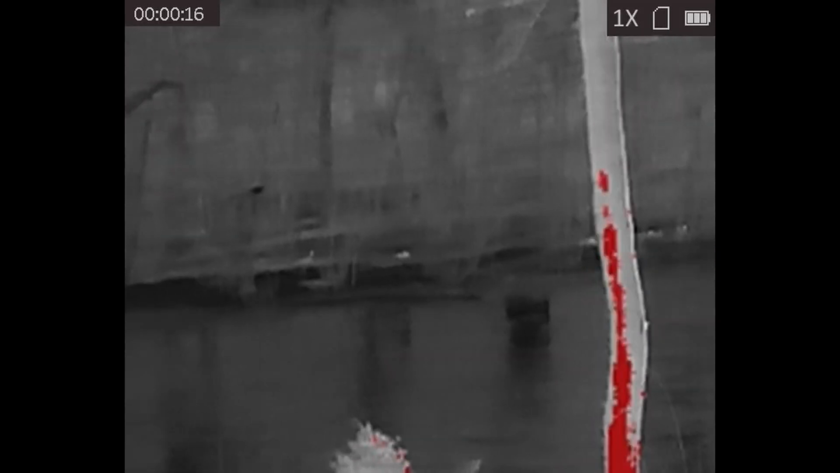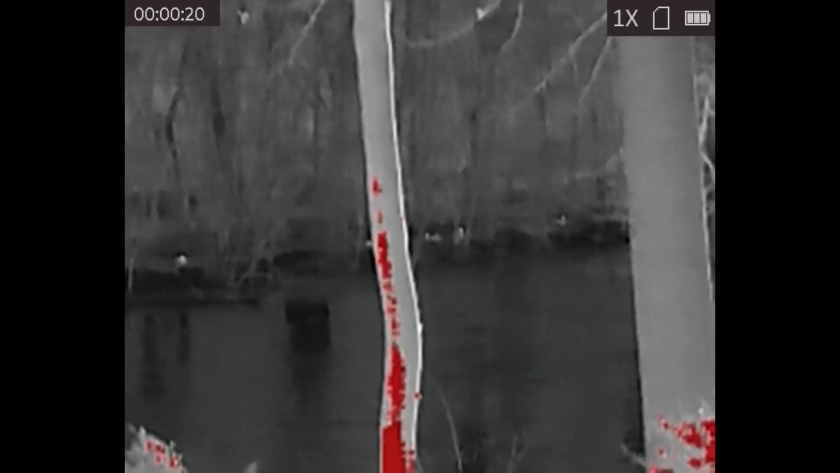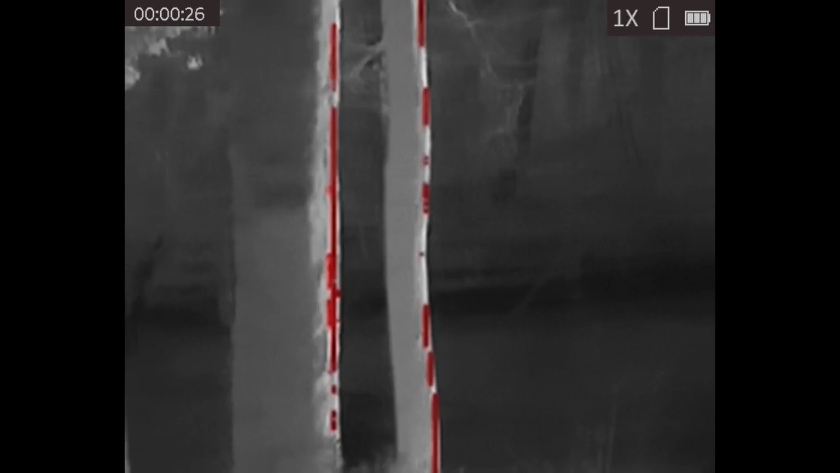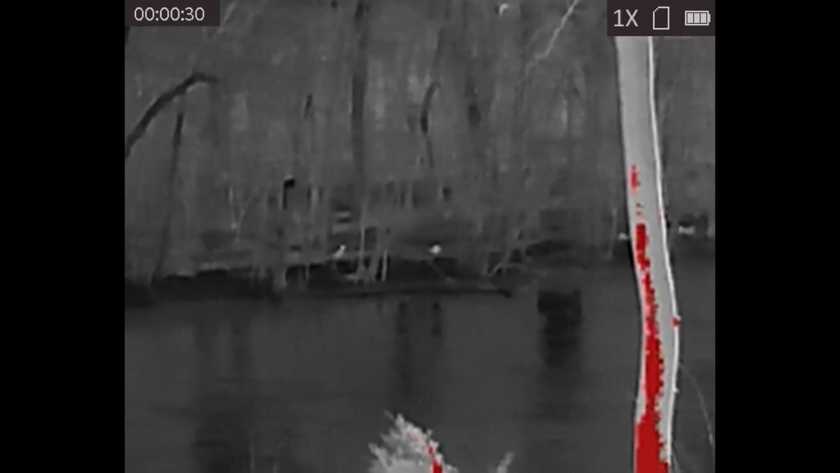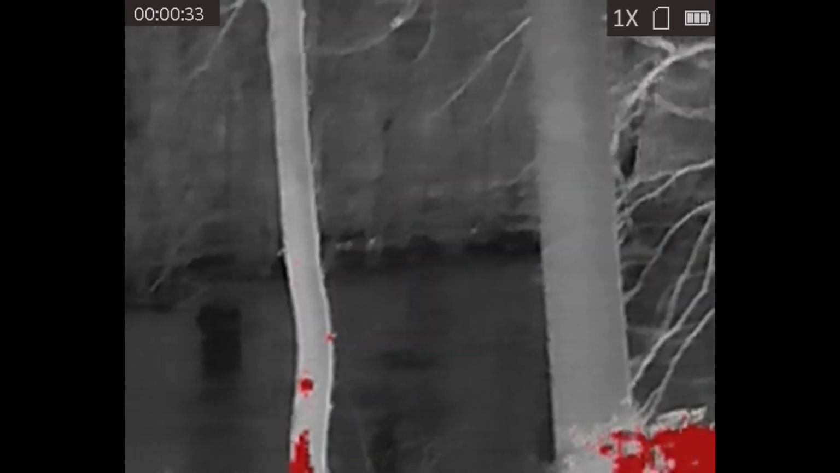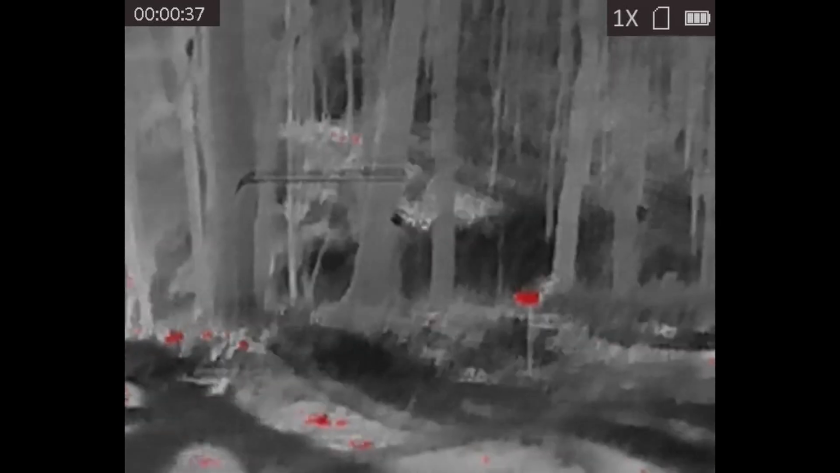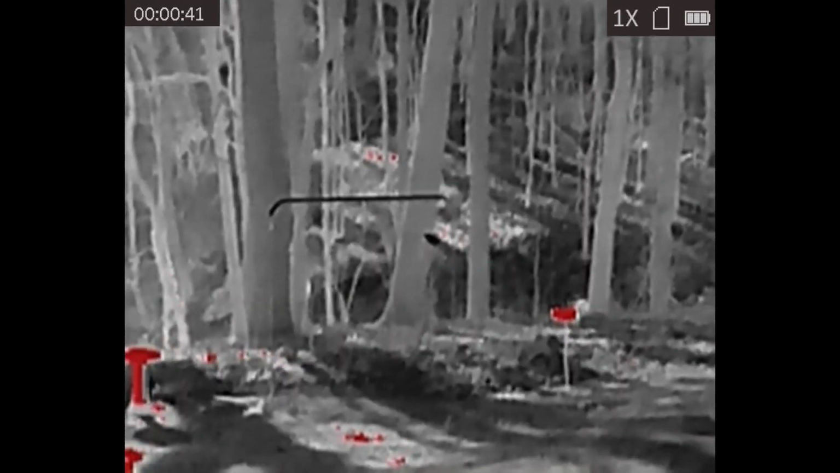Again, it's got a nice wide field of view, but because the sensor and the display resolution are so small, there's really no ID capability here. You're basically looking at the bare minimum: find a heat source, and then go check it out with binoculars or something else. So if you really wanted to get into thermal, this is certainly the cheapest way. I would say about $500 is what I would expect. I wouldn't try for anything cheaper.